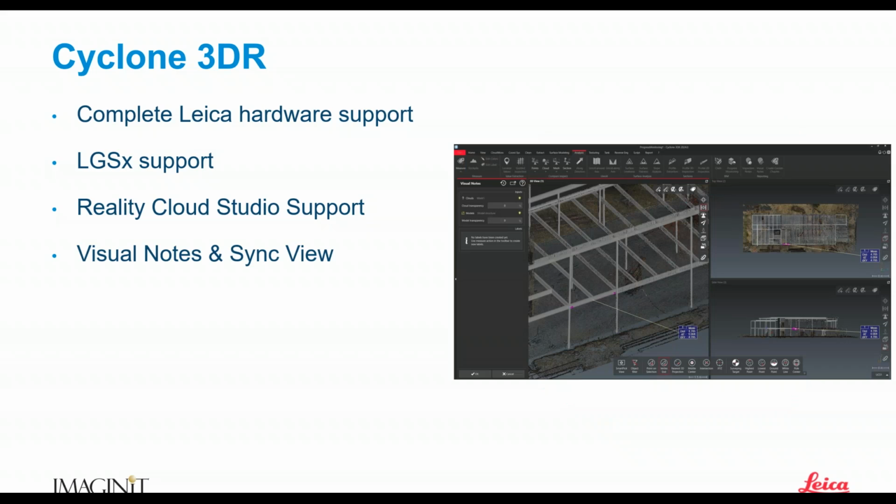We can create individual notes and sync views. So the 3 views that you're seeing there in 3DR are all synced. When you rotate in one view, the other views will rotate to show you the same angle of that view.